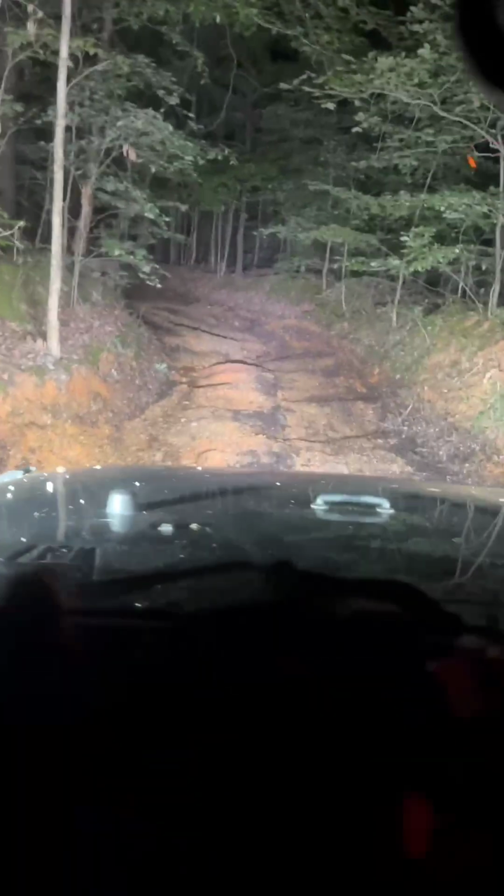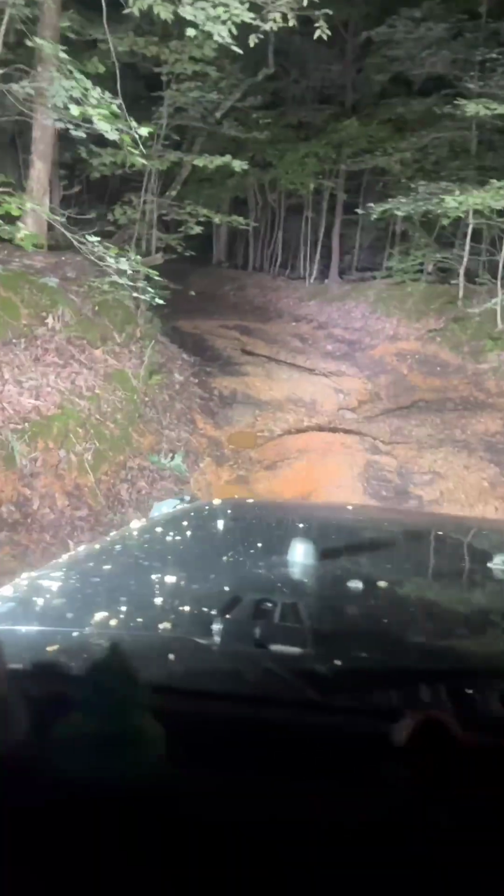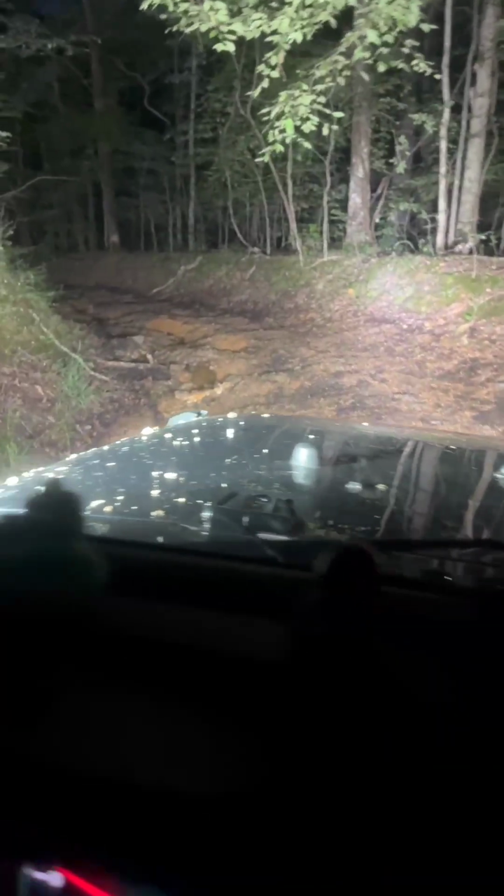But if you can see how cattywampus it gets, I'm trying to hold the phone steady. That's a good 2.5 feet or so right there. You can hear my body creaking as I'm flexing coming through this.